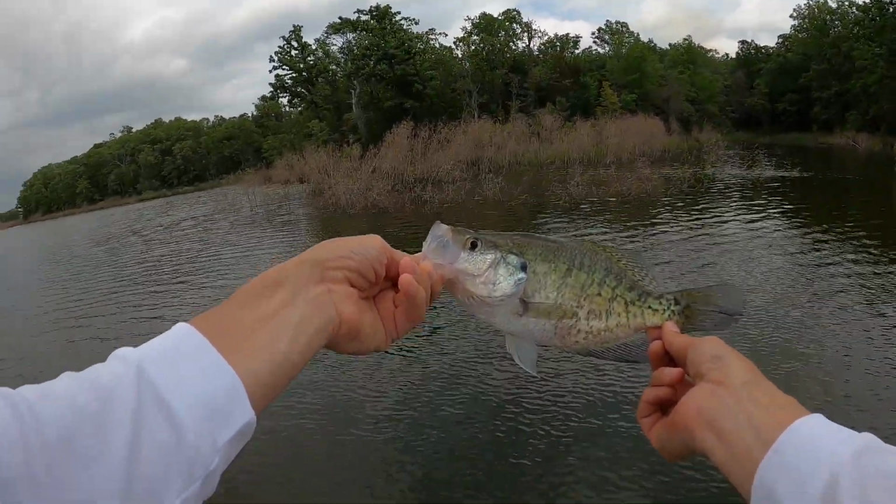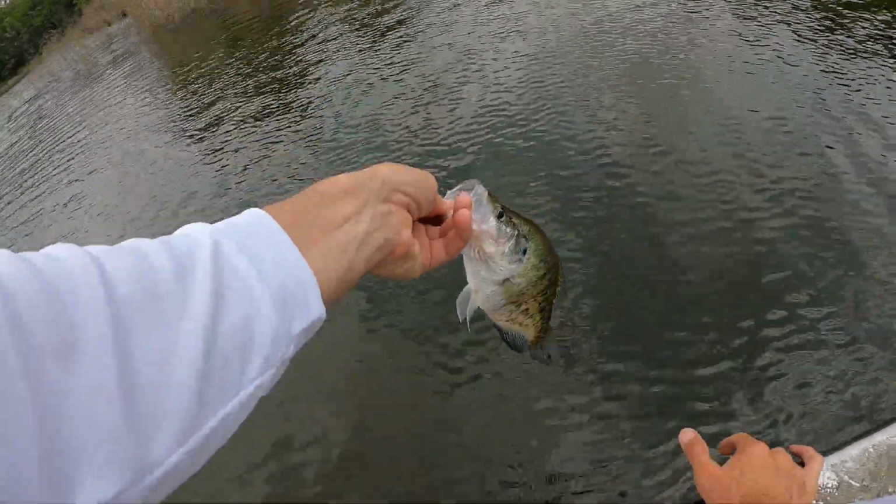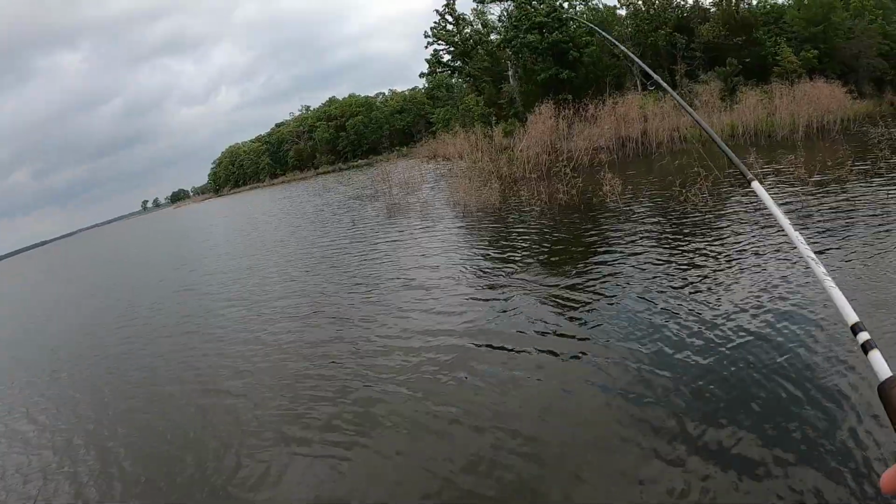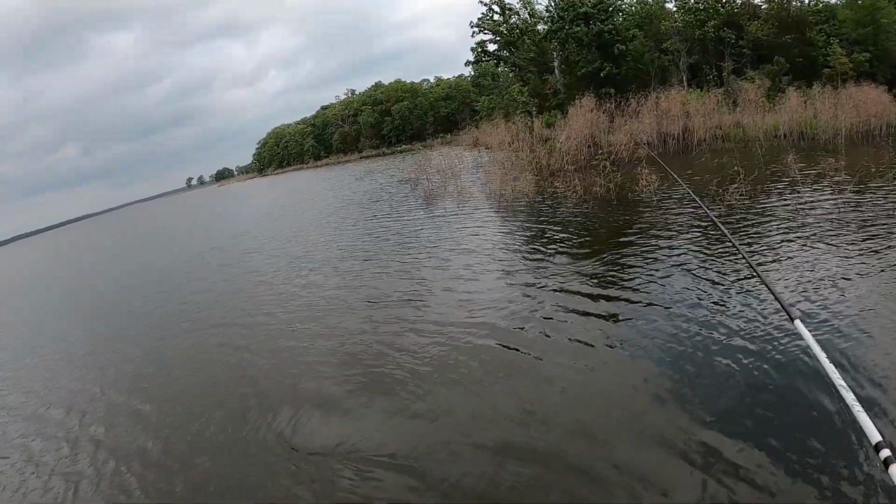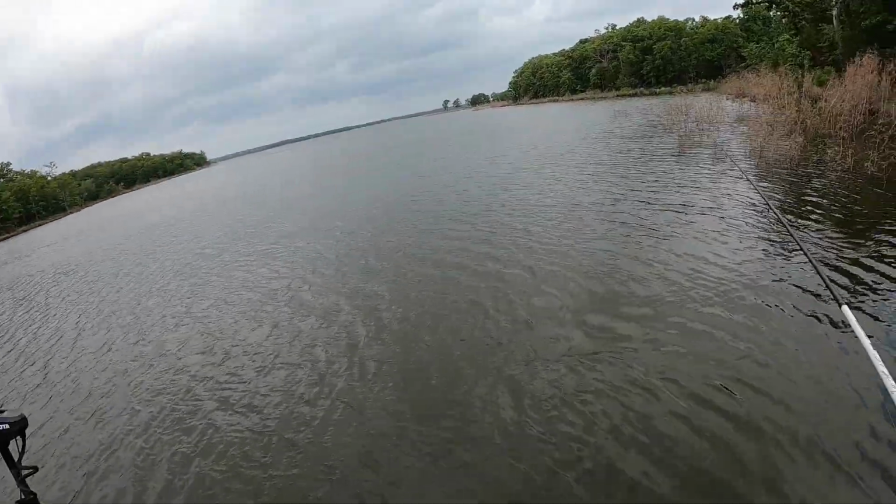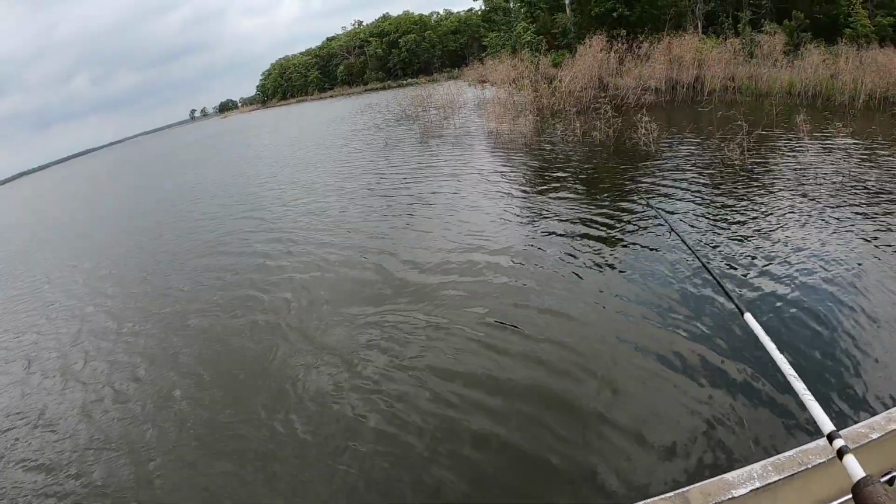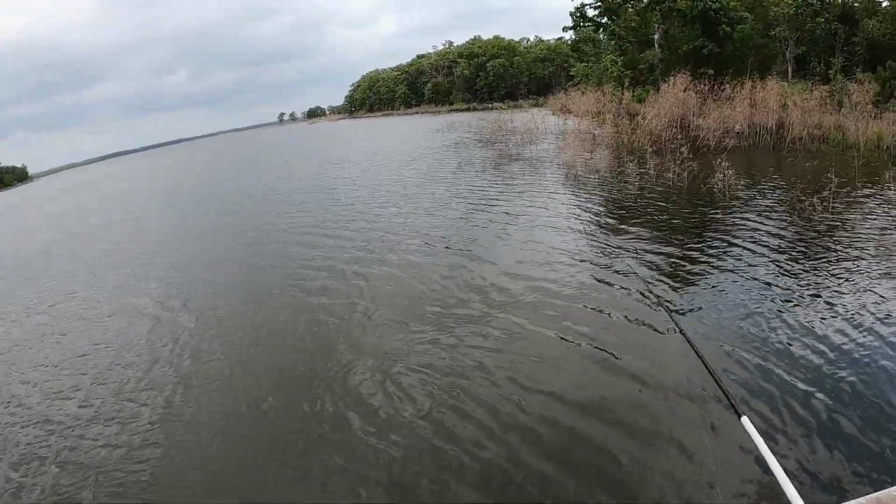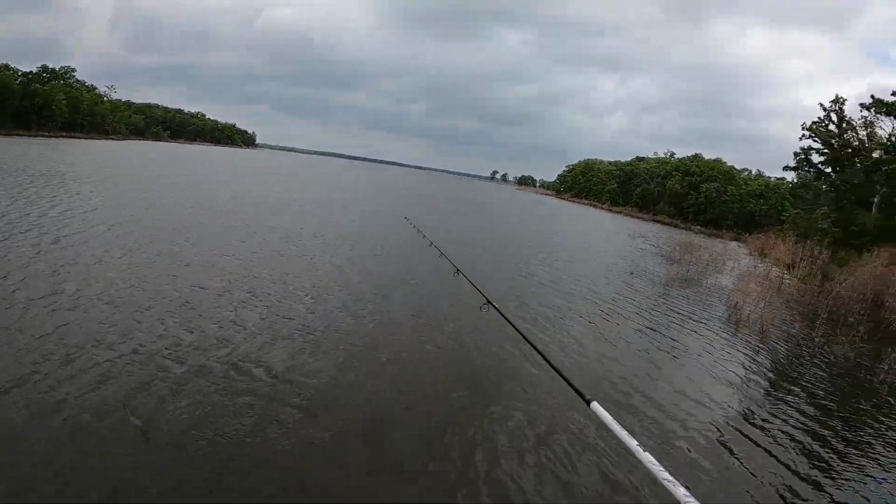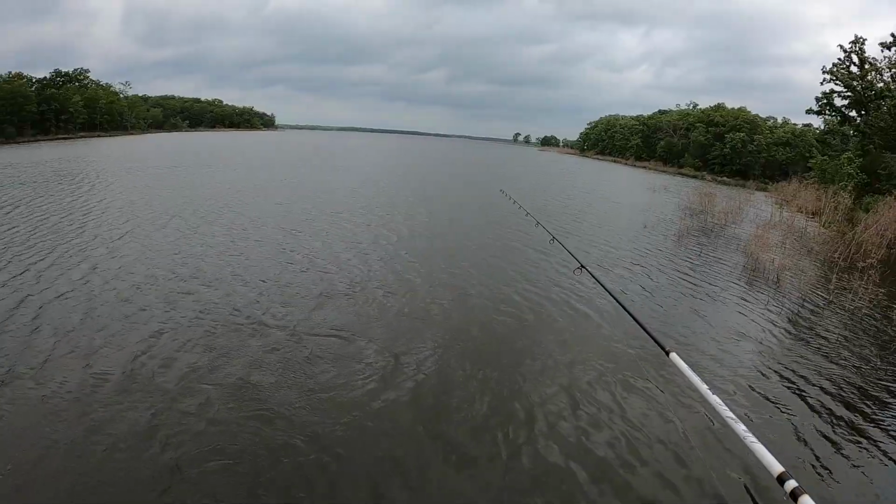Just keep casting that thing around, just letting it go to the bottom and kind of hopping it up off the bottom in front of those weeds, and that's where that one hit it. That's where all the bites have been. Kind of unusual that they're not up in the weeds and they're on the outside edge of them, really.